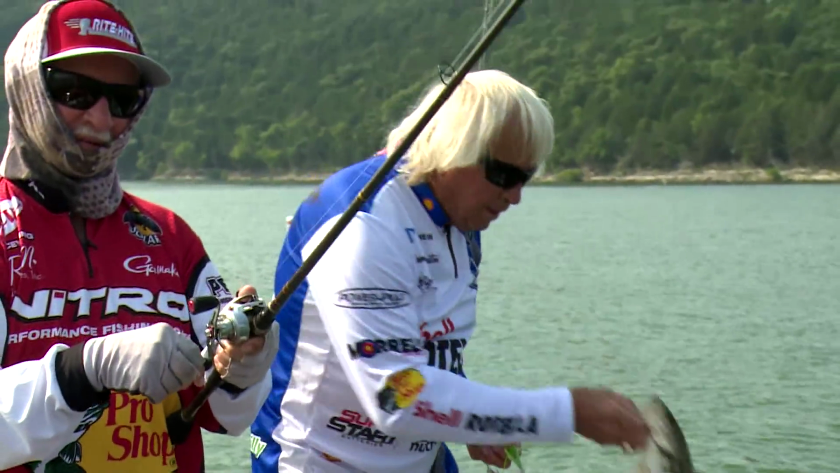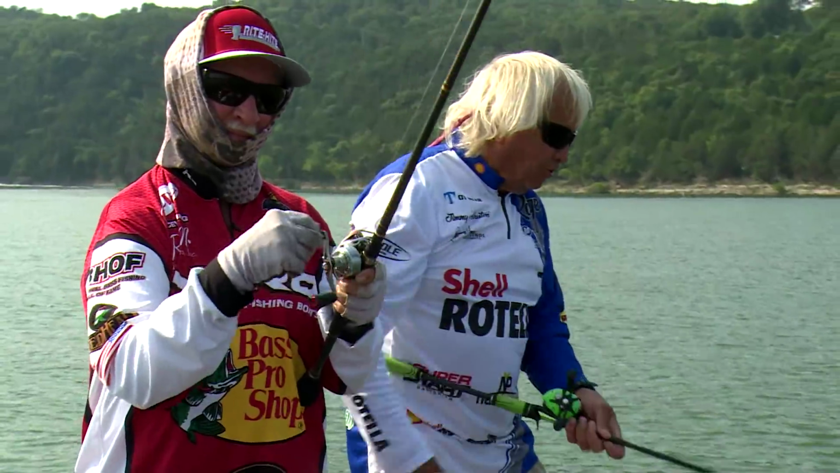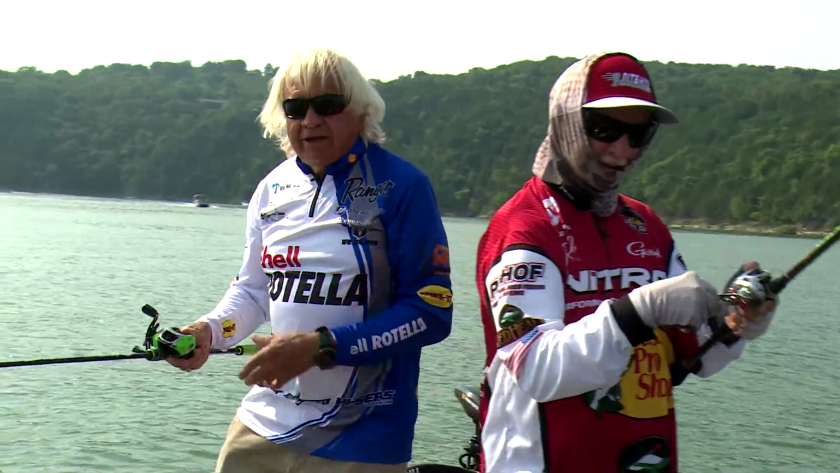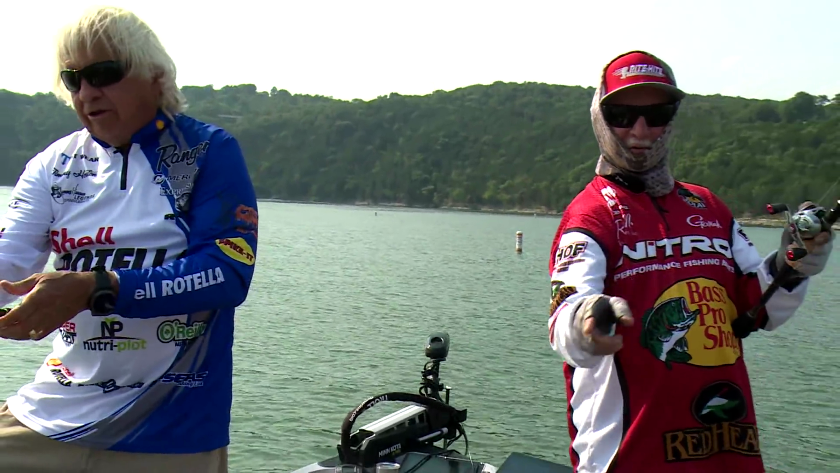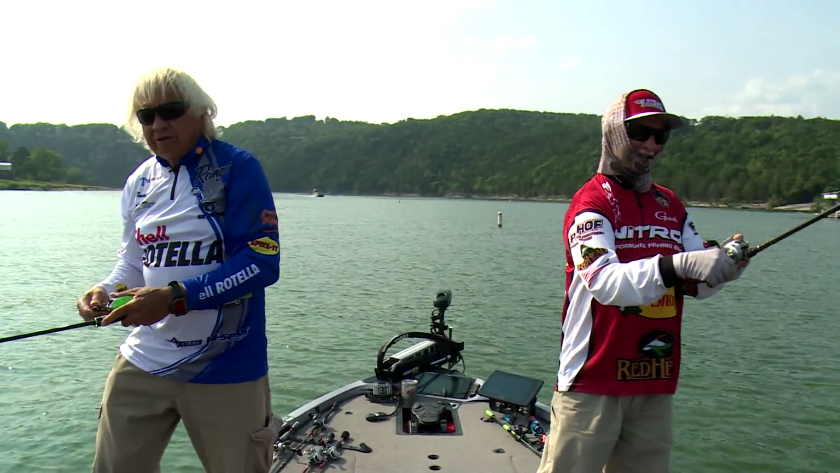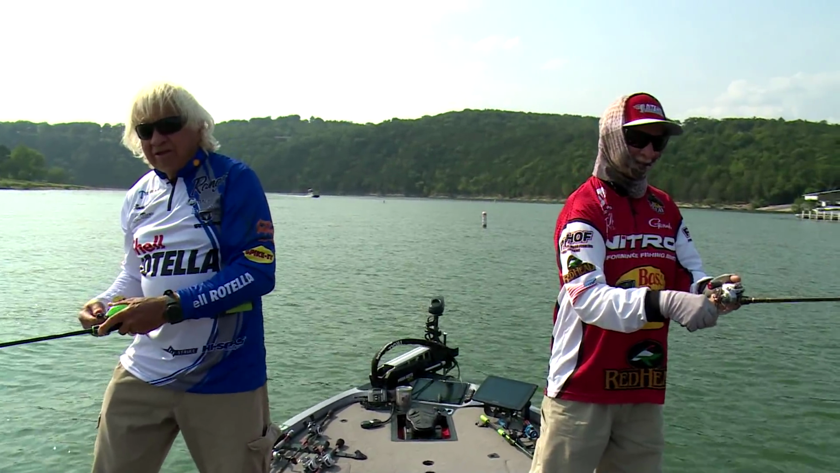Yeah, absolutely. Our Spot-Lock has about got us turned around where we're having to fish right out. We're throwing right the way the wind is. If we didn't have the current right here, we'd get on the back deck and fish. We ought to move back there anyway. That's where we need to be.